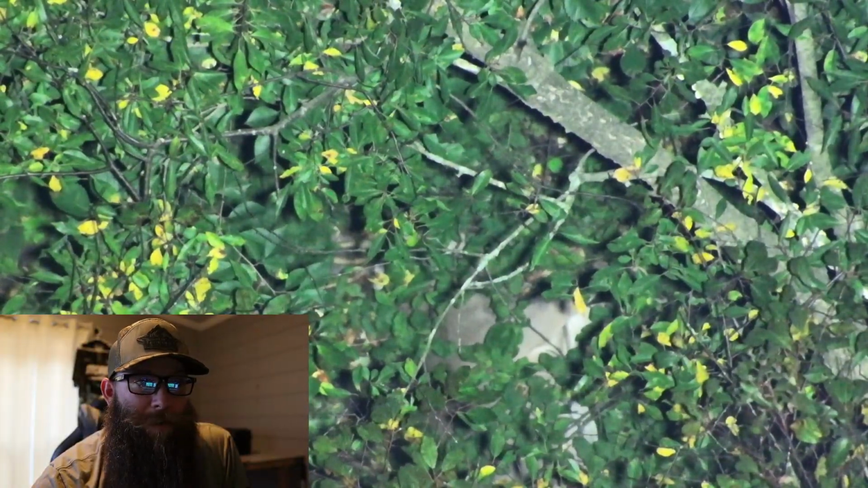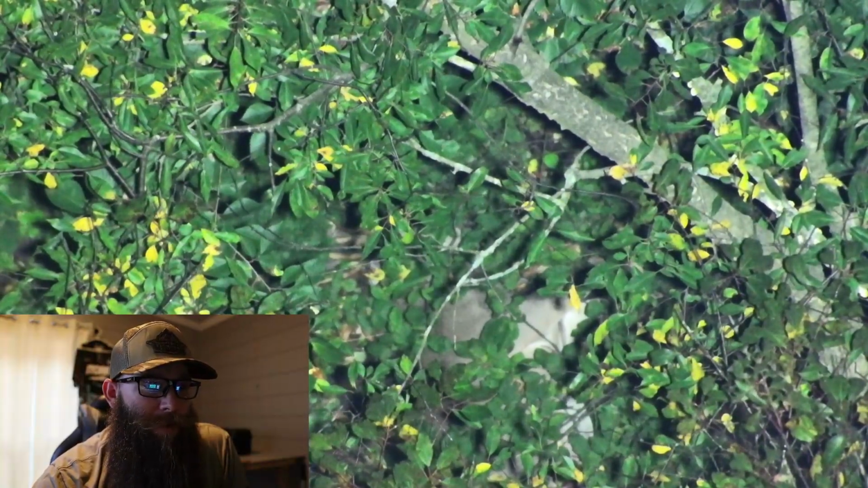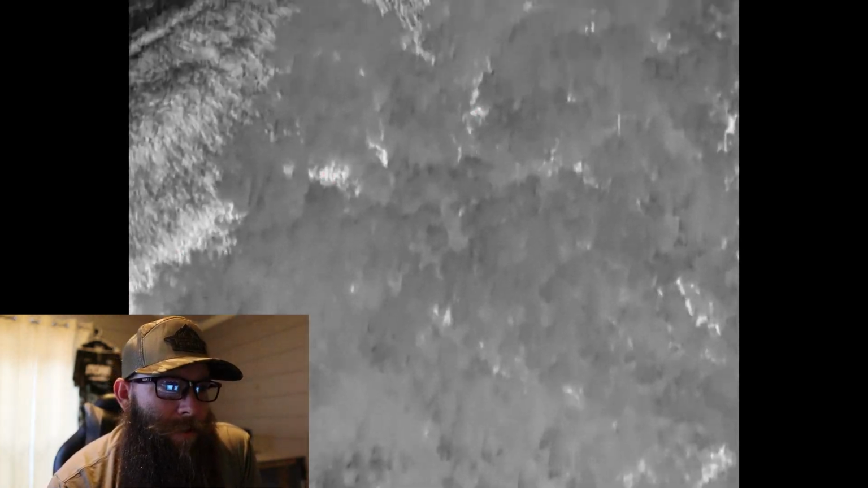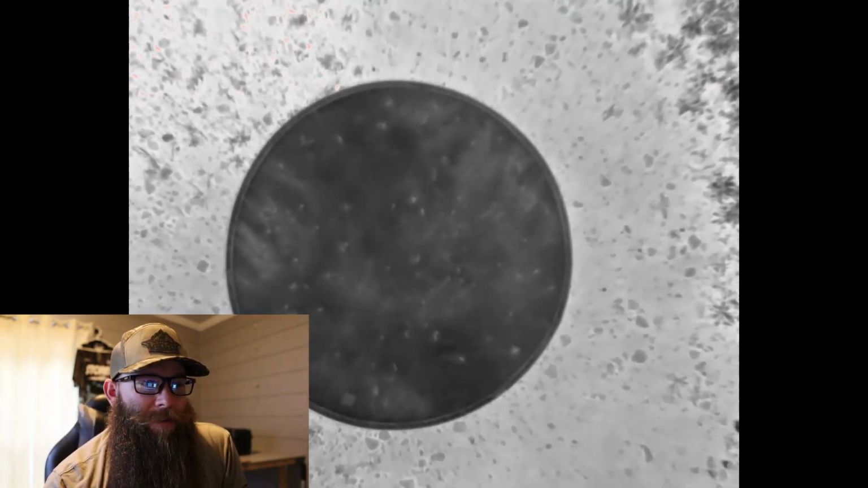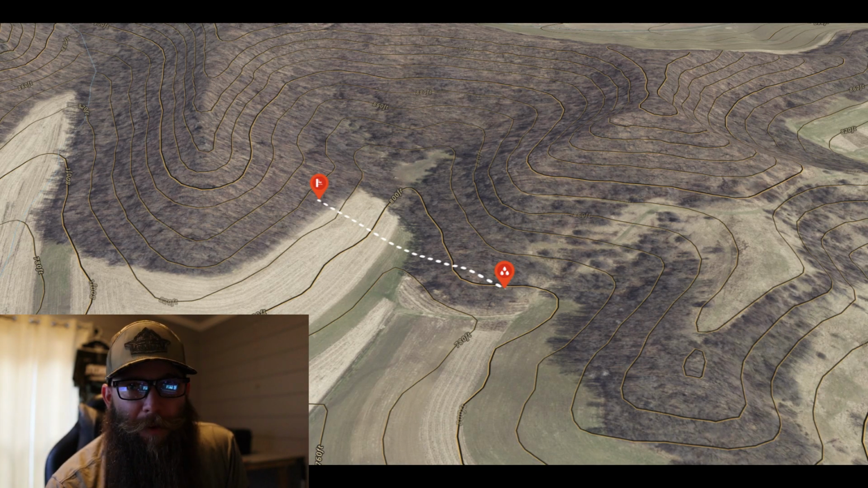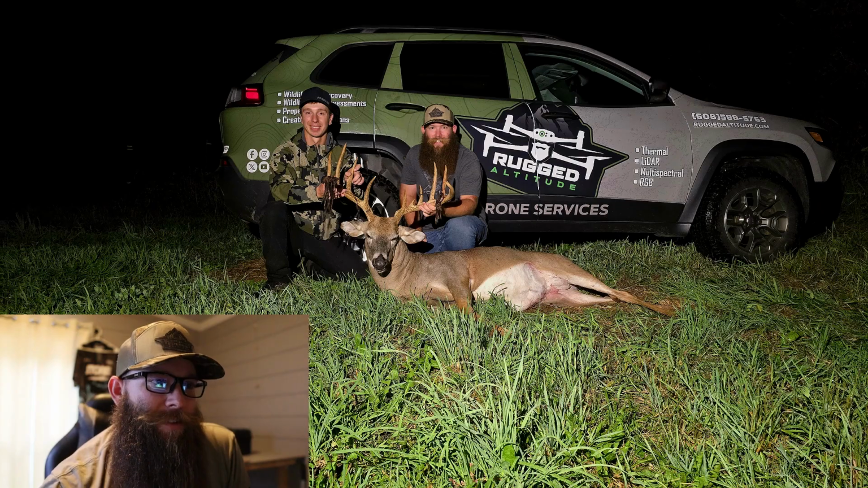At this moment, I knew it was a good buck, but that's probably the best angle that we really got on him. So from there, we pinned the location of him and brought the drone back. And then next, you'll see where he died. From tree stand to where he died, it's about 227 yards. And then here he is.